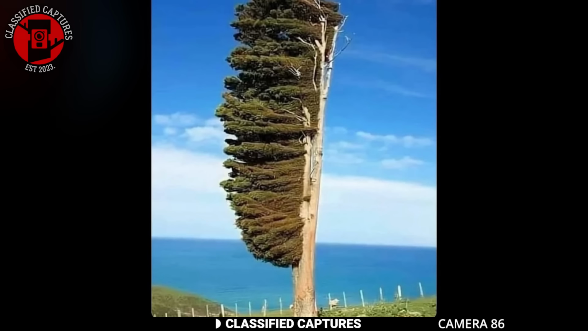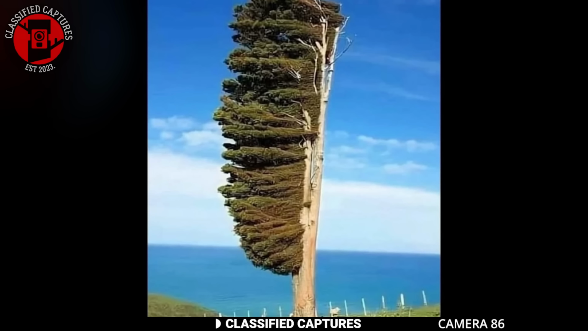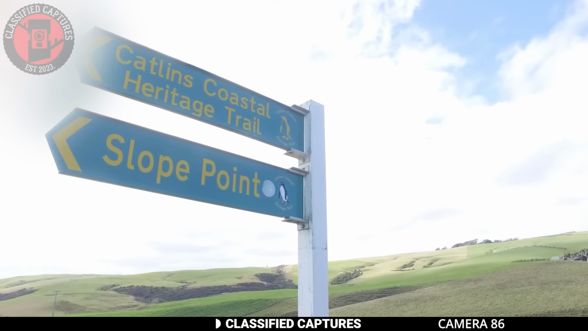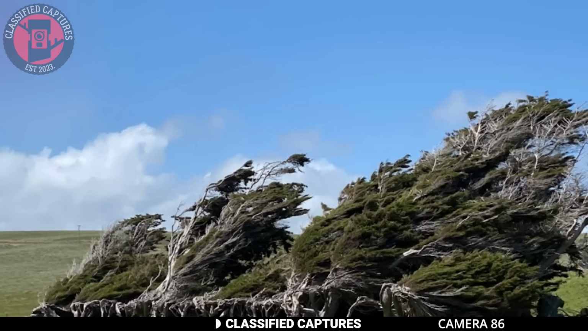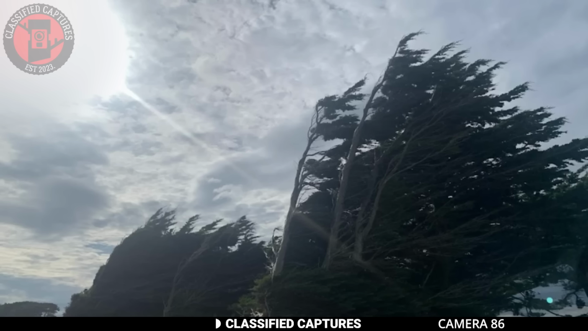Next, take a look at this massive tree. It looks like a giant toothbrush with green bristles, don't you think? Well, you can find this fascinating tree in the southernmost part of New Zealand on the South Island. In this part of the island, trees grow in such an unusual way. Their branches all lean to one side, and there's a reason for this peculiar shape.